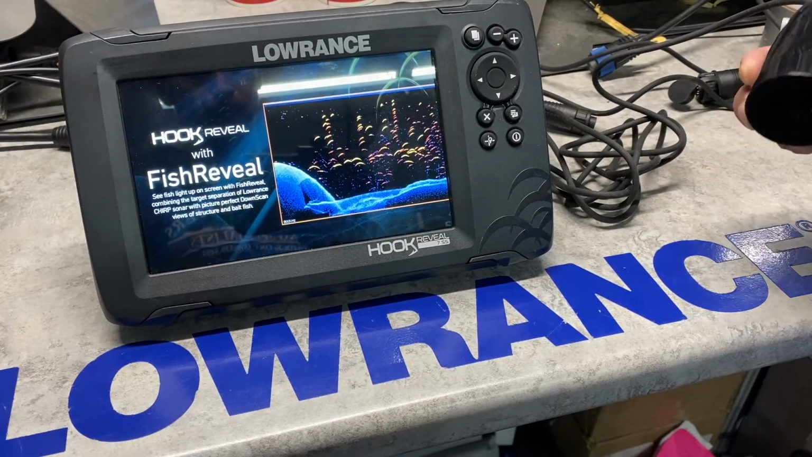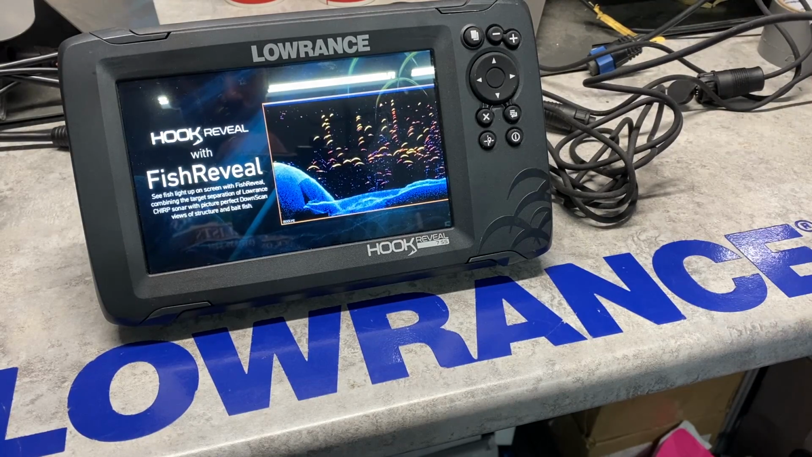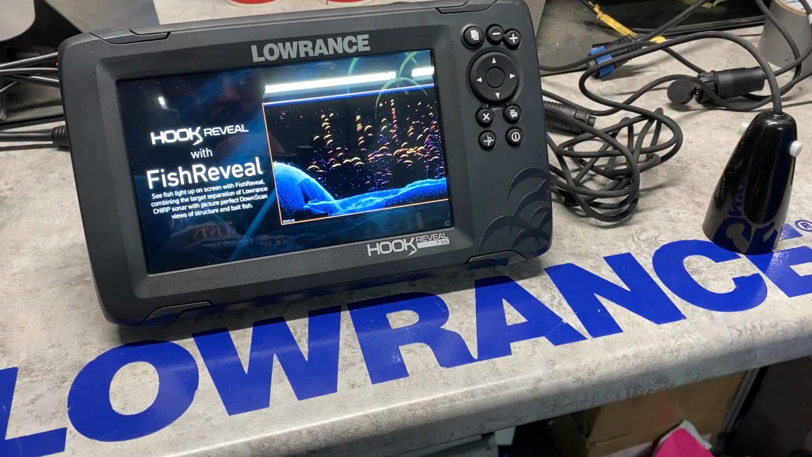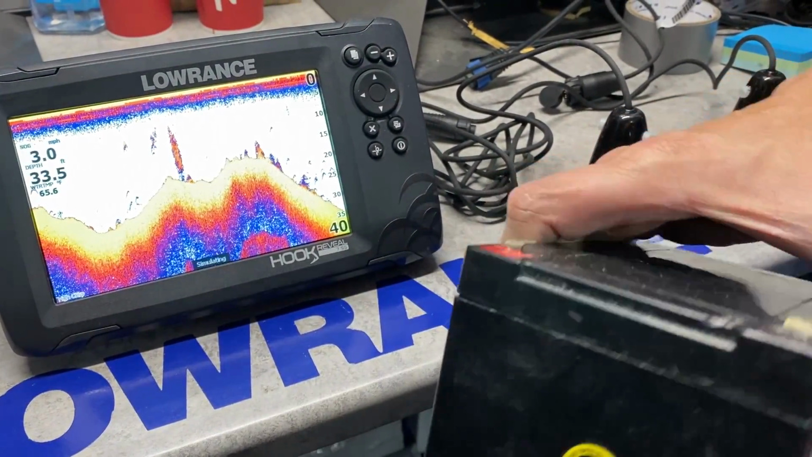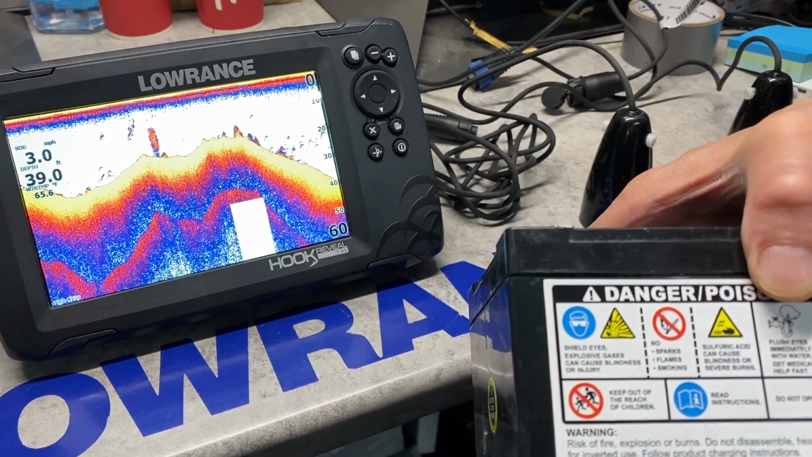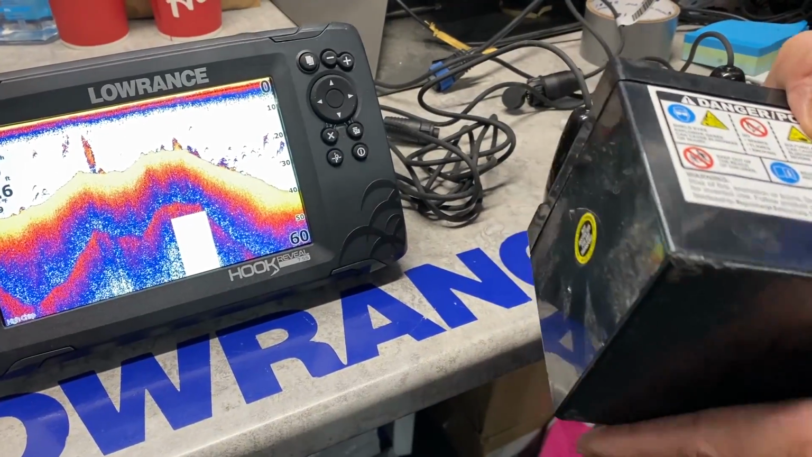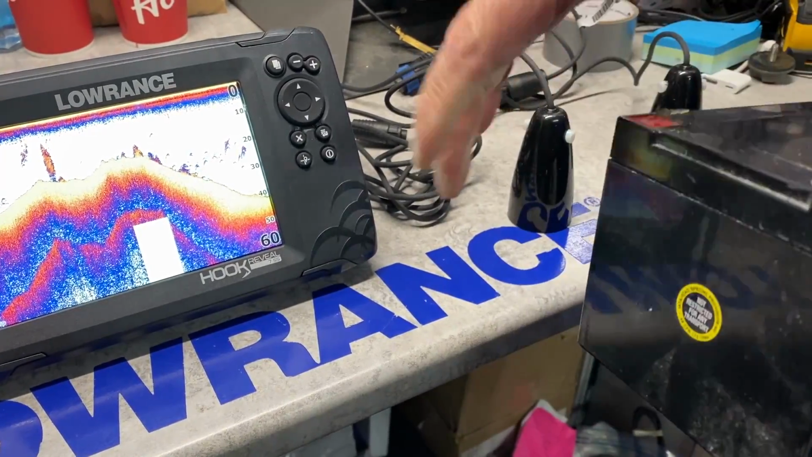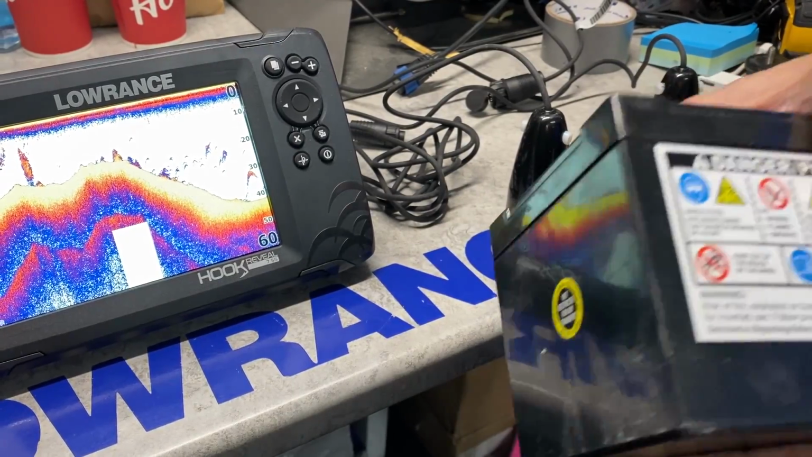Okay guys, you can turn any Lowrance product into an ice fishing unit by buying a gel cell, which is just a big old battery, an AGM gel cell. We recommend anything above a 9 amp hour so you have longer run time. If you're going to take a battery ice fishing, please insulate it with carpet insulation or put it in a tackle box with spray foam around it. If you keep the battery warm, you'll get twice the length of run time.